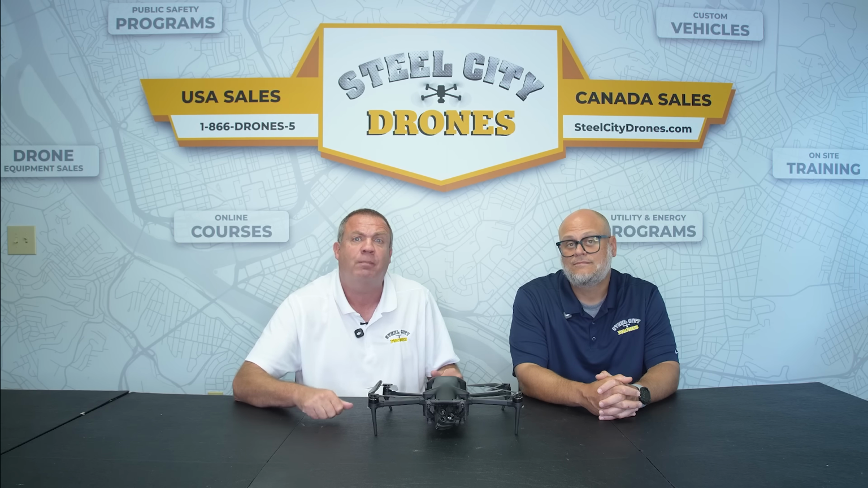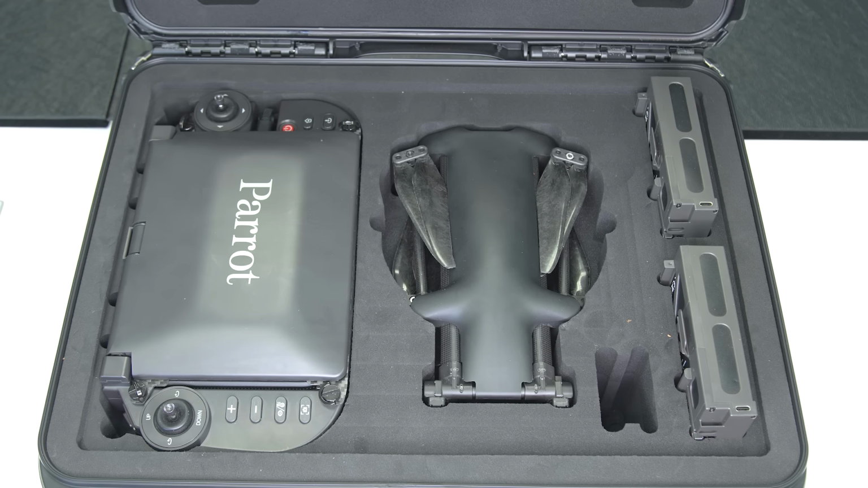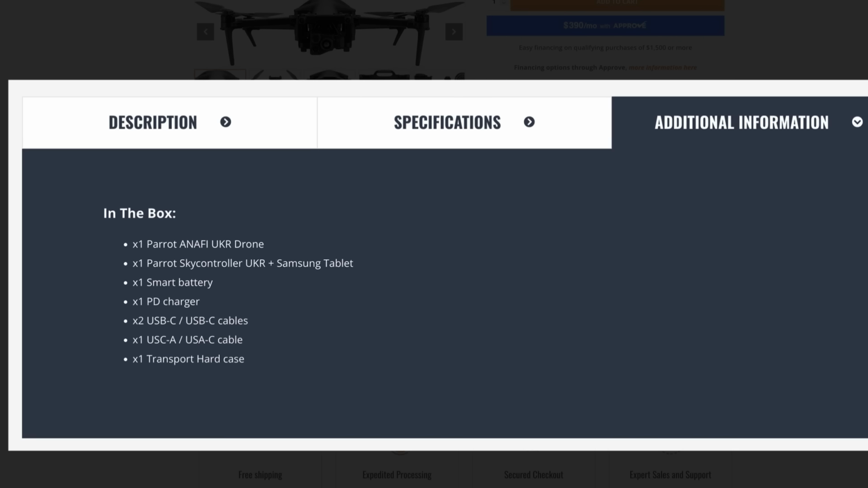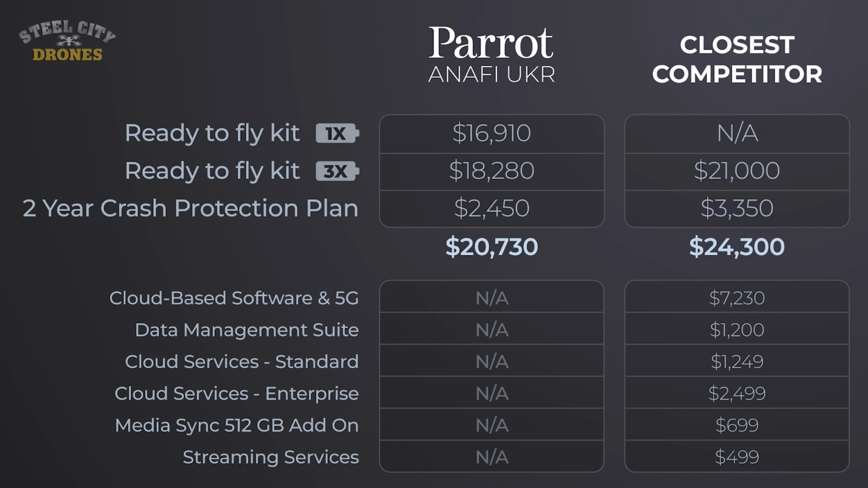So now let's go ahead and talk about pricing. When we look at a ready-to-fly kit that includes the hard shell waterproof case, the aircraft, one aircraft battery, the remote controller, and everything that's needed to fly the aircraft, we're looking at a little under $17,000. Now, the next lowest competitor price is still significantly more than that. What you're seeing on the screen is just a sample of the different types of subscription services the competition offers to increase the overall cost of the aircraft.